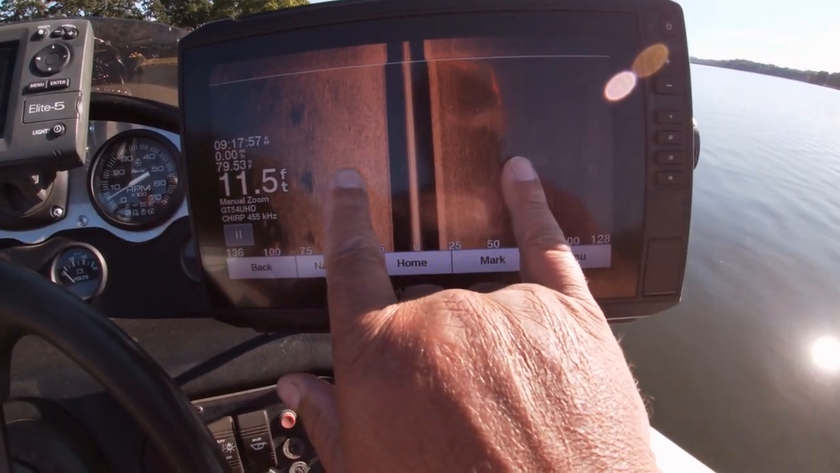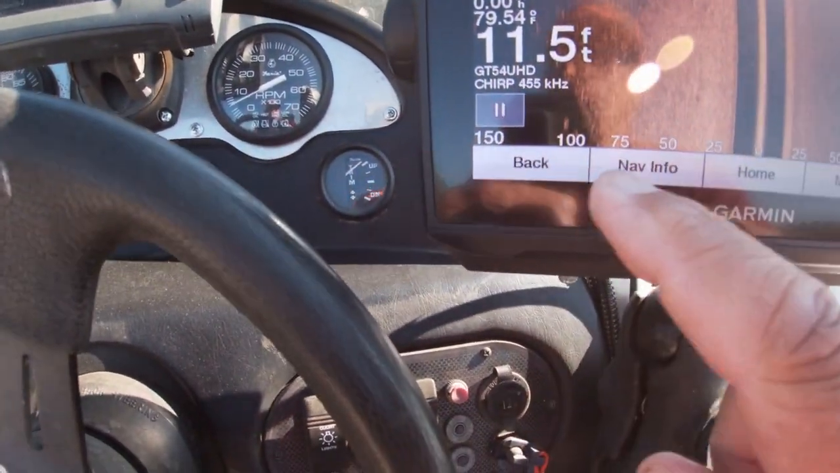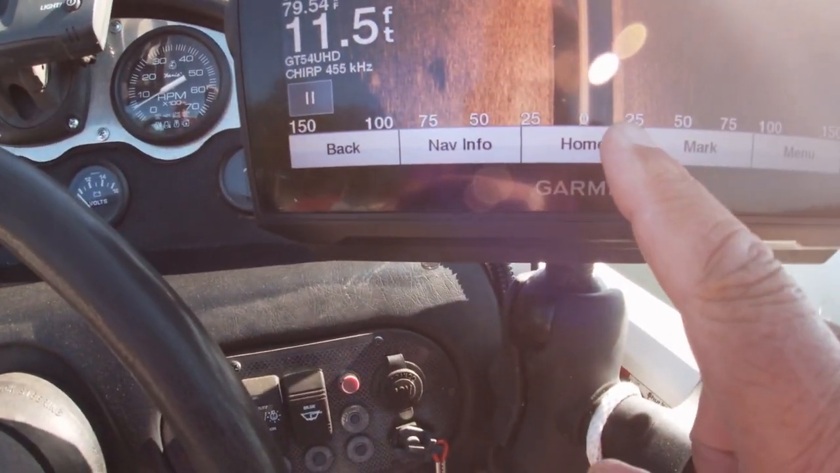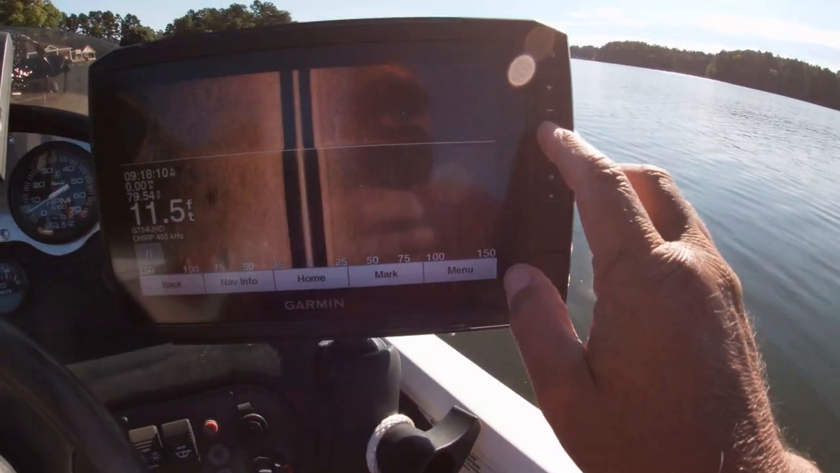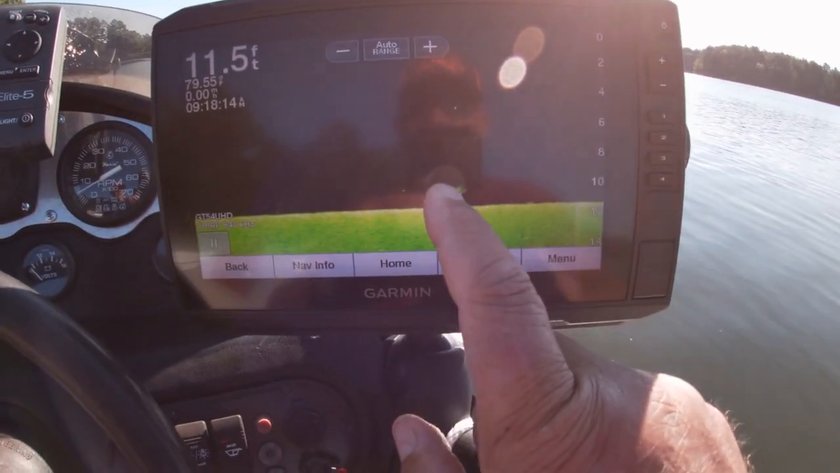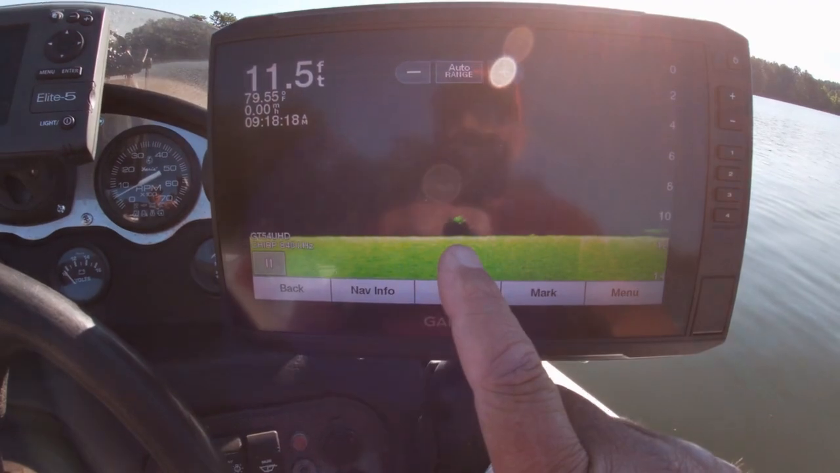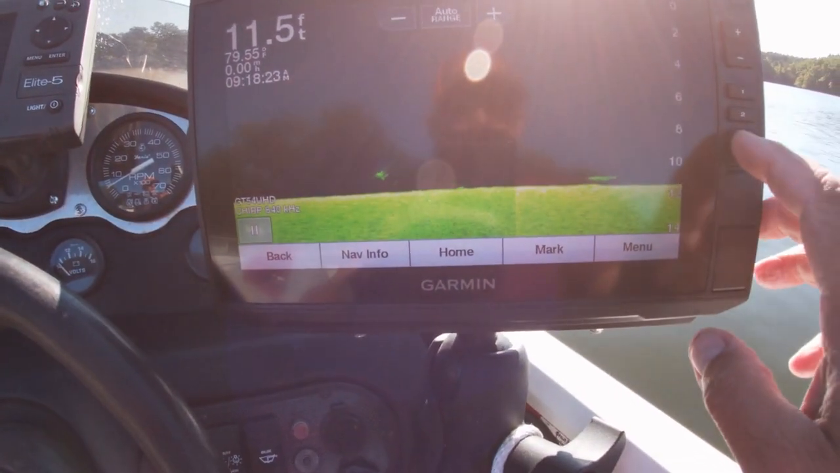Let's go ahead and scan out 150 feet here. I got it set on 150. That is on button 1. This is my quick buttons. This is down scan, and I turned it on the emerald green. It's really bright today. It's a little easier to see that structure with green.